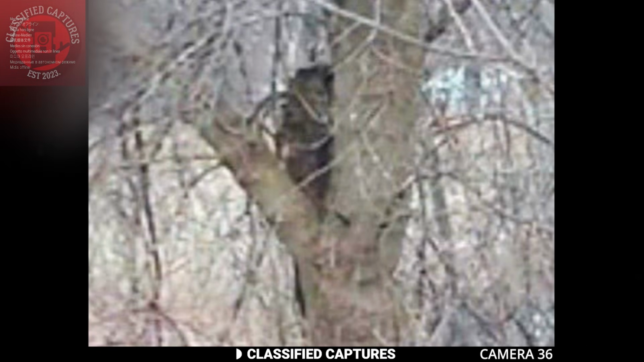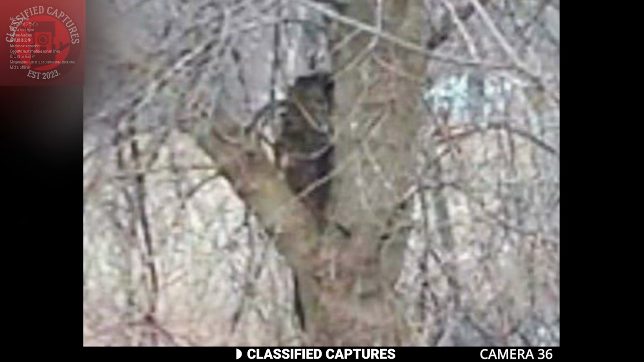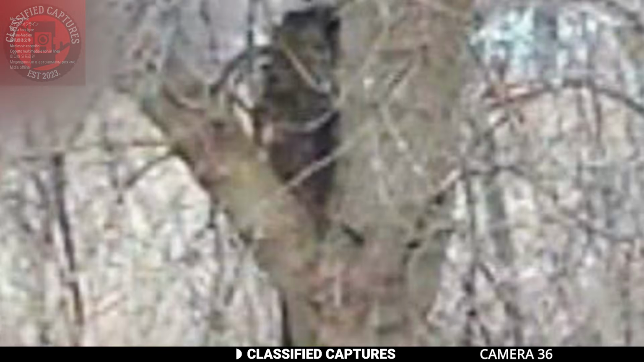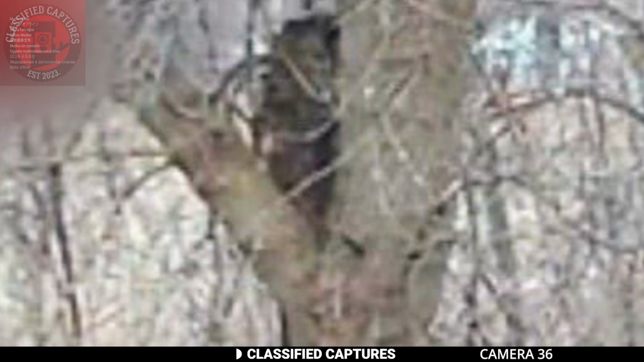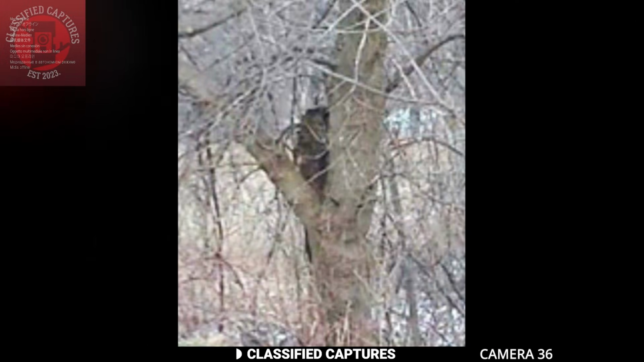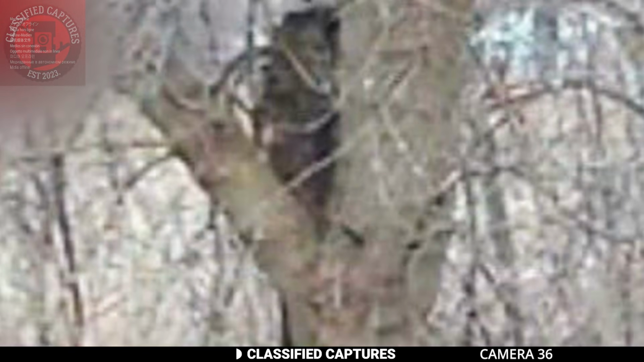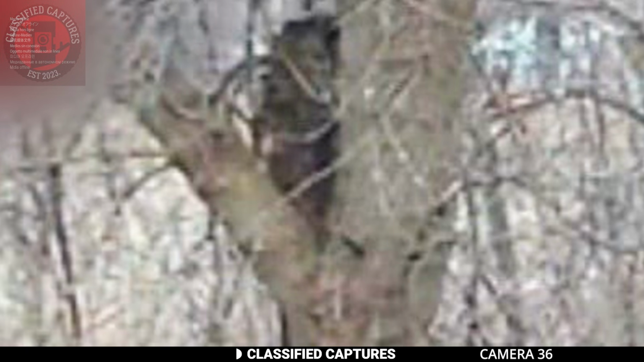It's not your regular ape. Some are donning their tinfoil hats, convinced that it's the elusive Bigfoot making a rare appearance in suburbia. Others are more skeptical, thinking it's just a neighbor with a flair for the dramatic, possibly trying out a new costume or pulling off the world's most elaborate photobomb. I'm tempted to lean toward the skeptical bunch, but what about you?